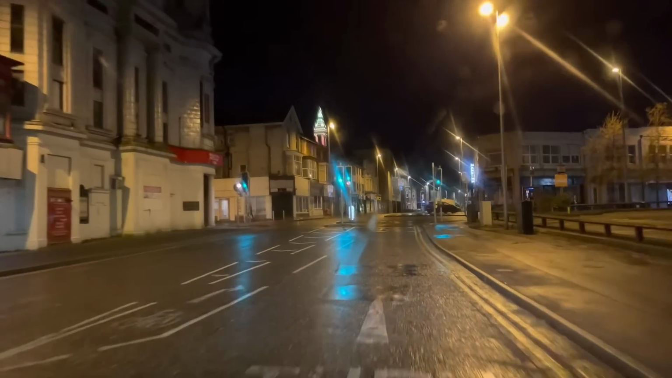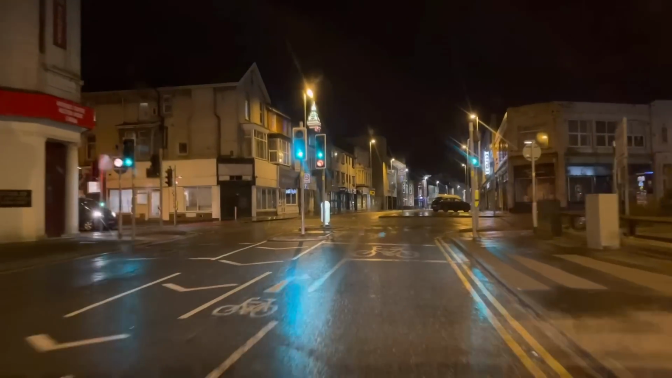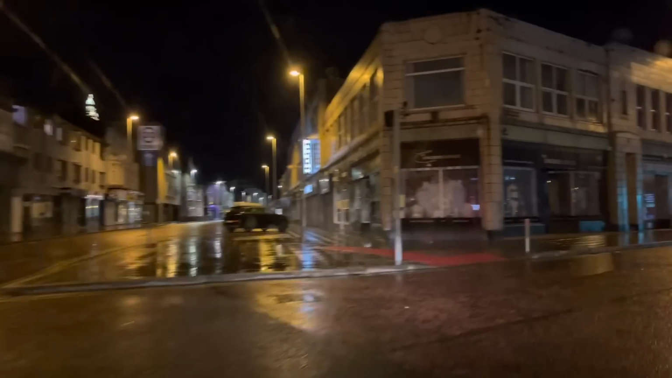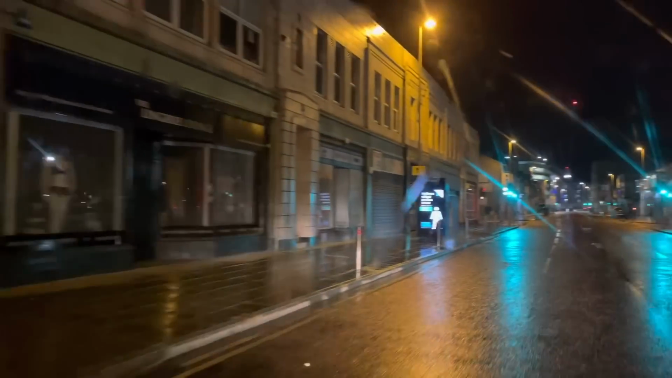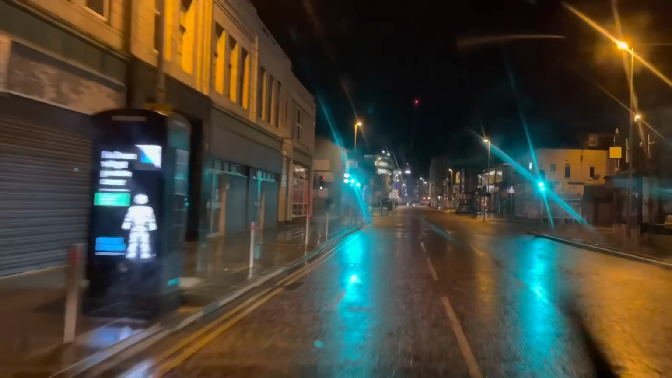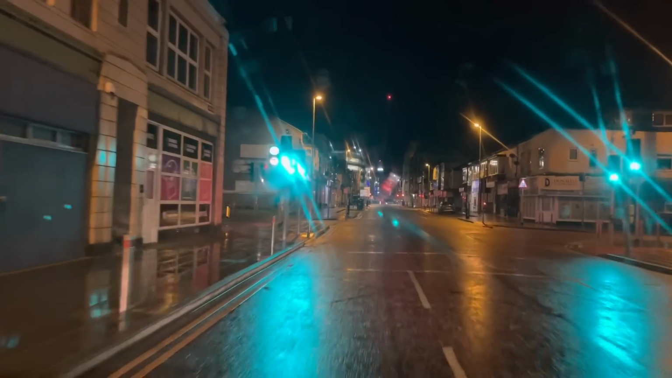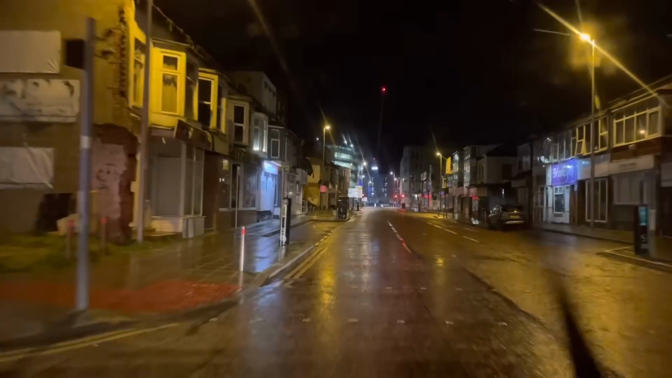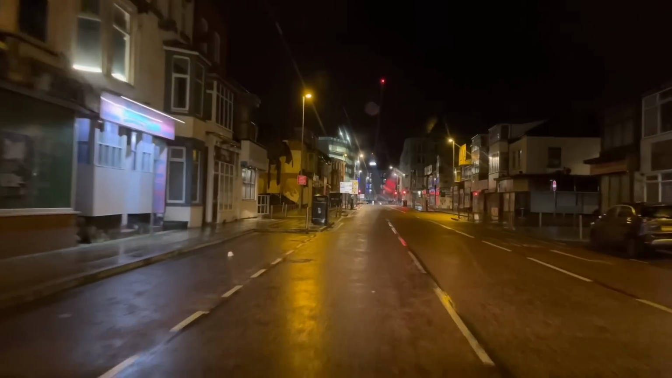I've got something a little bit different for you tonight. I'm going on a bit of a drive through Blackpool town centre at night, and it's been a little bit wet as well. And guess what? I'm just heading on to Cookson Street. It's about 10:30 on a Sunday night, Easter Sunday, just going past the usual establishments here.